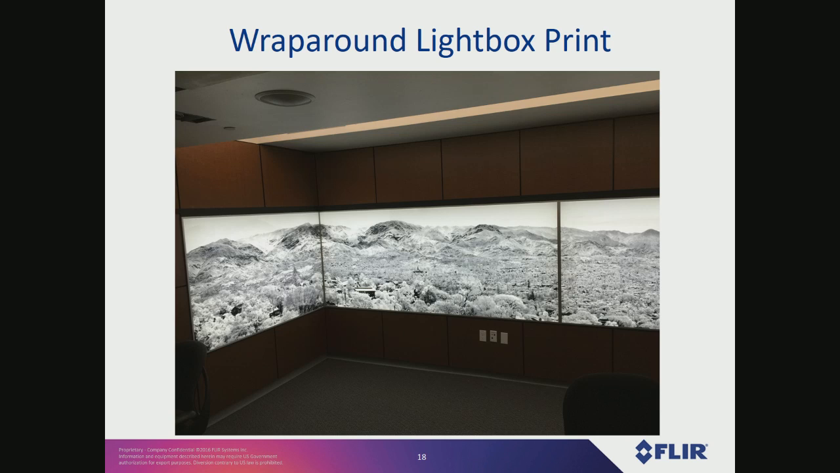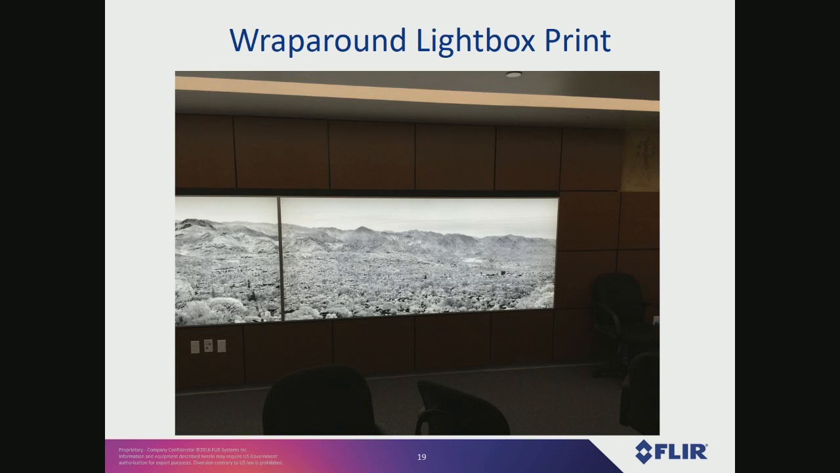So we printed that out with a wraparound Lightbox print, and we have this in one of our meeting rooms at FLIR. So it's neat because it's backlit with white LEDs, so you can go up and see it, and it just looks like a photograph, even though it's 22 feet wide. So it wraps around the walls in this room.